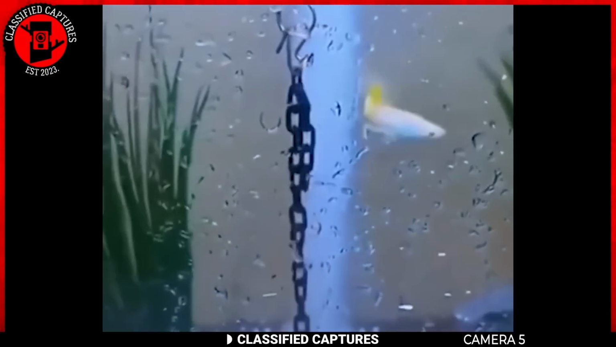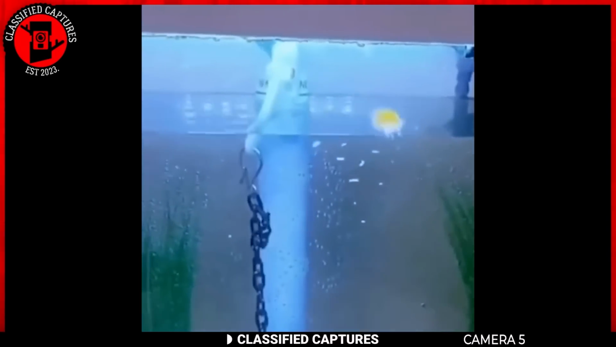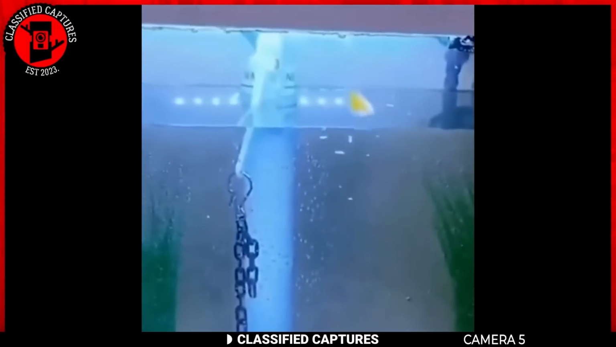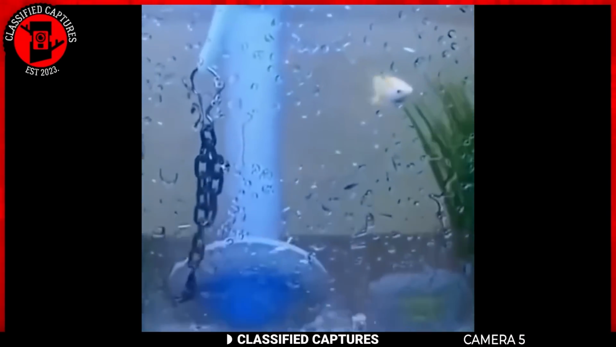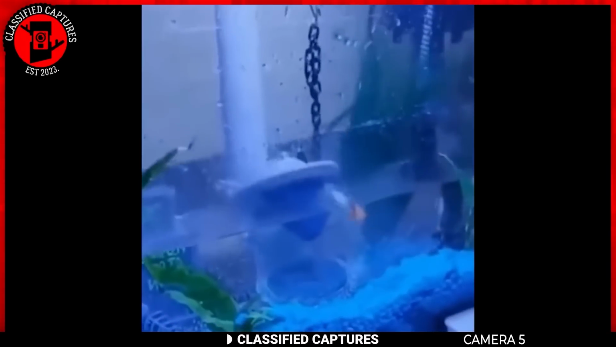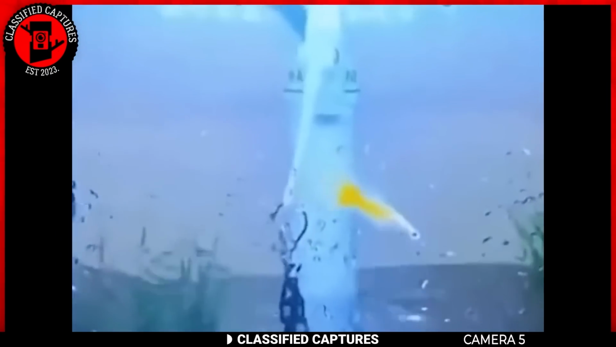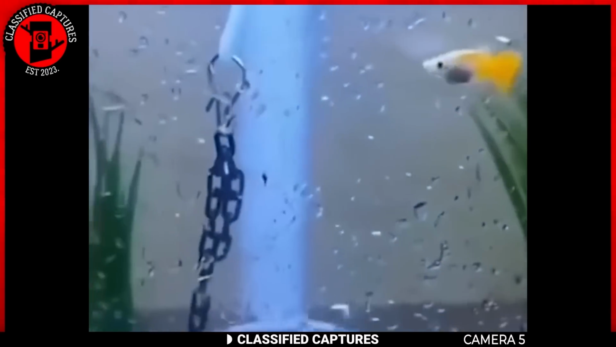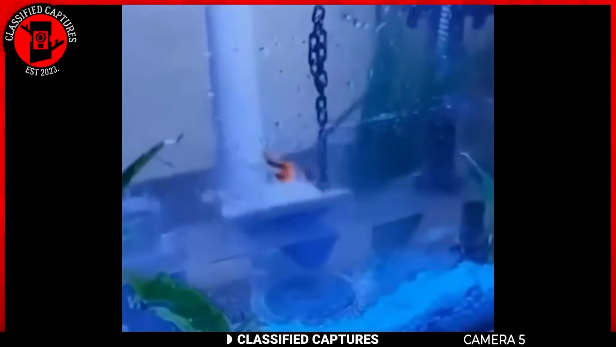When I saw this, it looked very trippy. I mean, this is not possible. It's as if the fish is defying the laws of physics. Could this be some kind of optical illusion or trick? Maybe there's an invisible layer of water that's keeping the fish suspended, but that doesn't make any sense either. Or could it be some clever video editing trick that's making it look like the fish is floating in mid-air? Whatever the explanation, it's definitely one of the weirdest things I've ever seen.